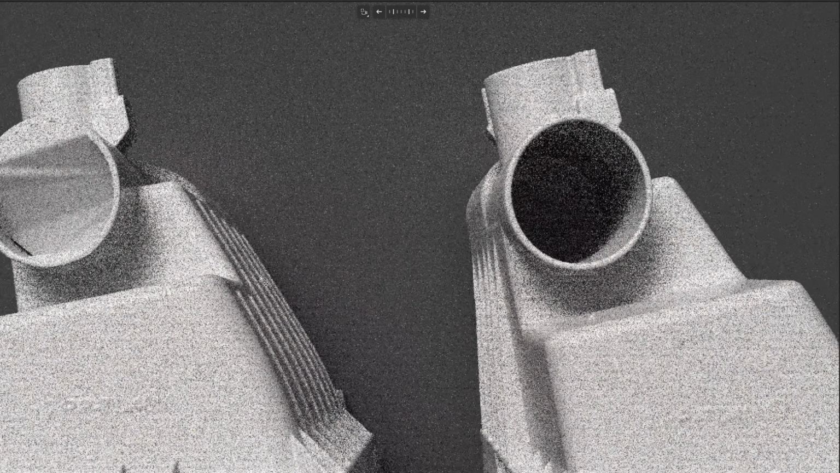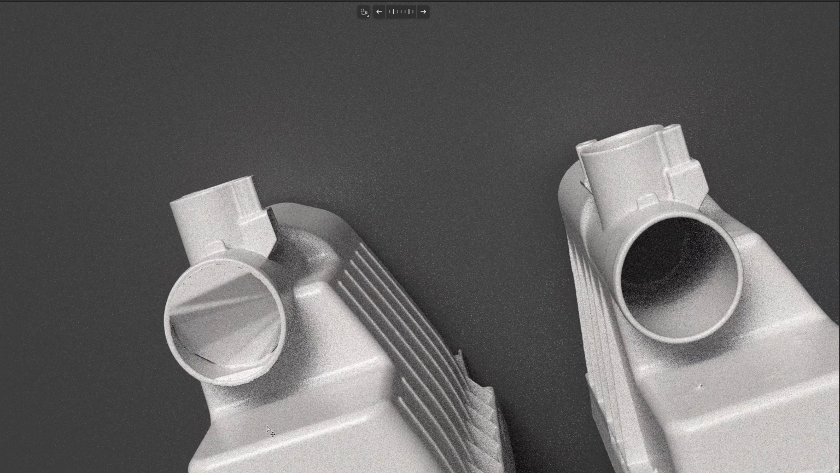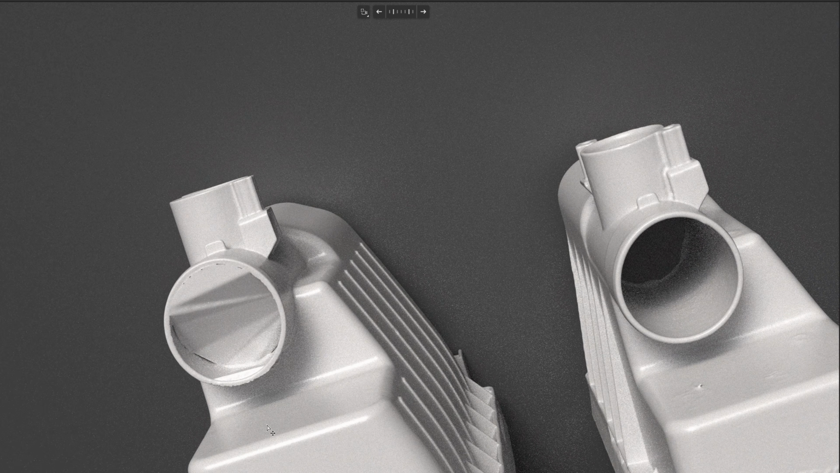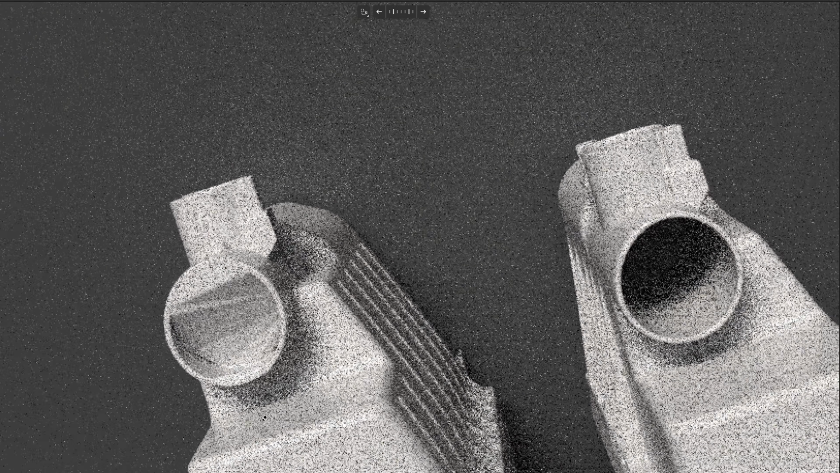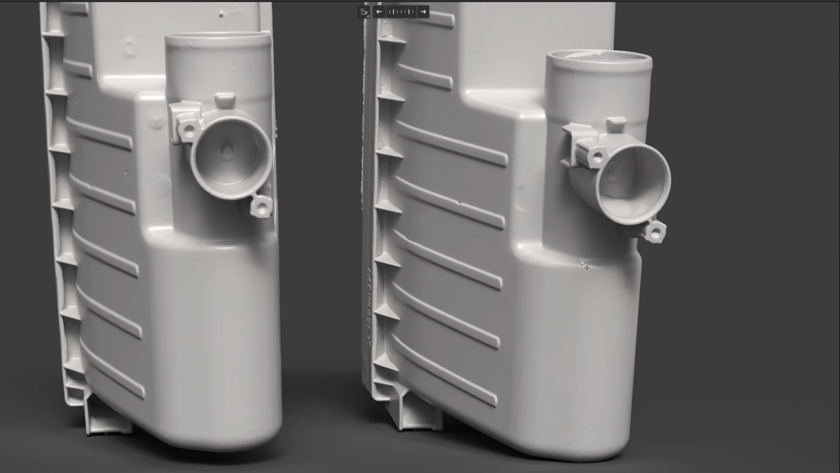This is a very difficult part. The bottom of the tube is blocked by this wall, so it's not possible to scan with any scanner that I have. So this is not scanned. The software fills the mesh with a flat face, but with the S1 I can completely scan this tip, so it's quite perfect. Okay, here's the back side.